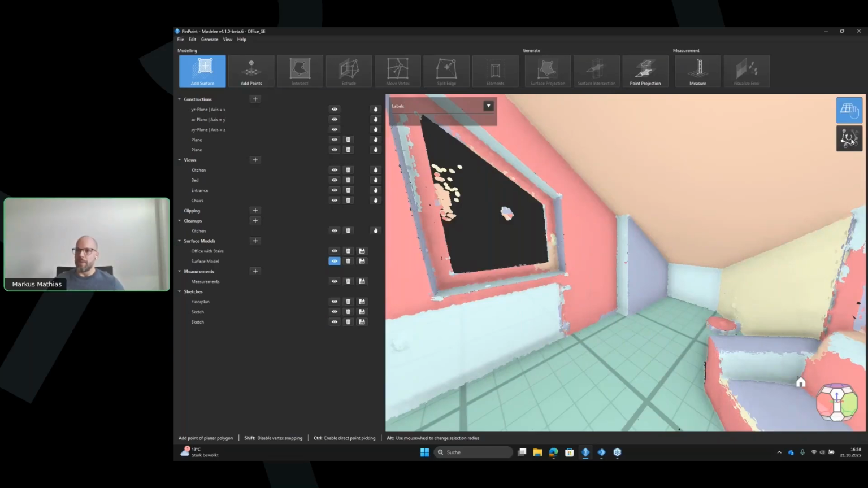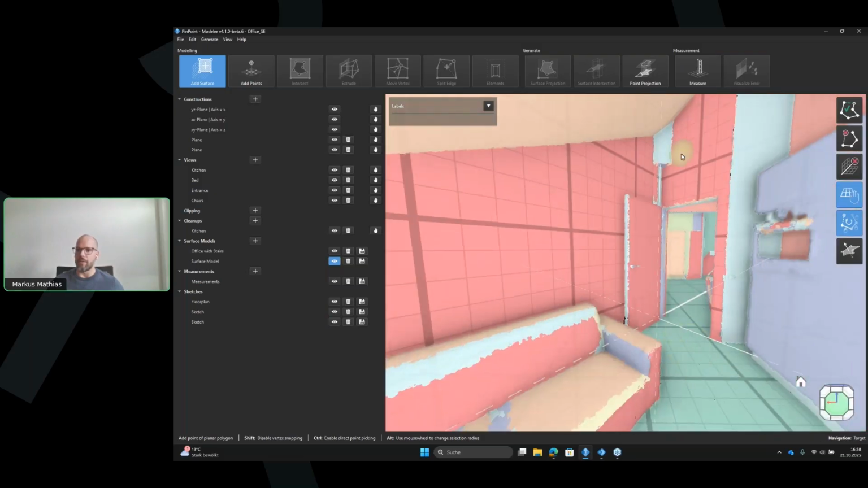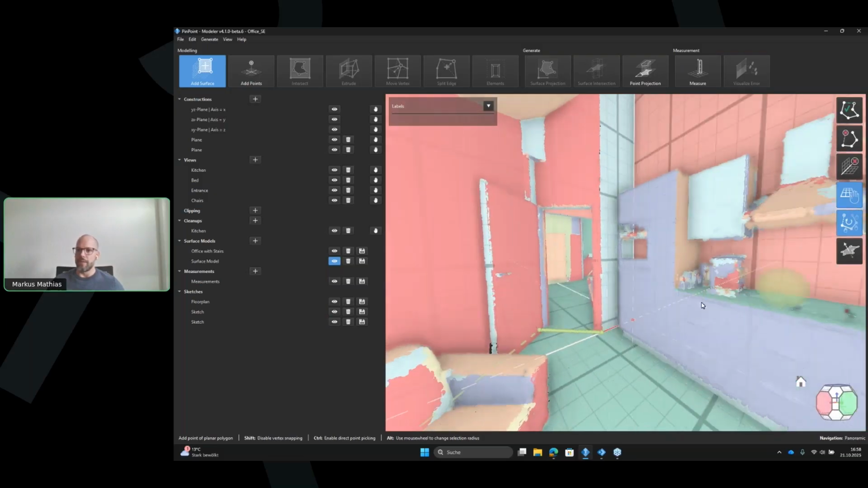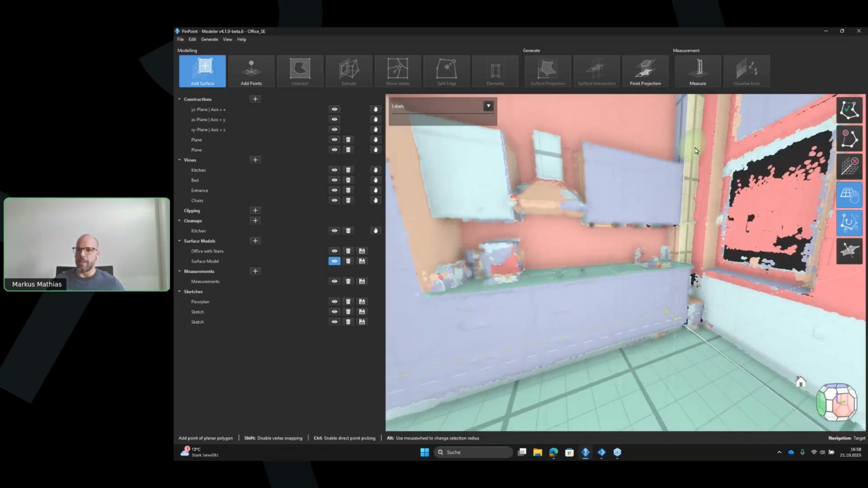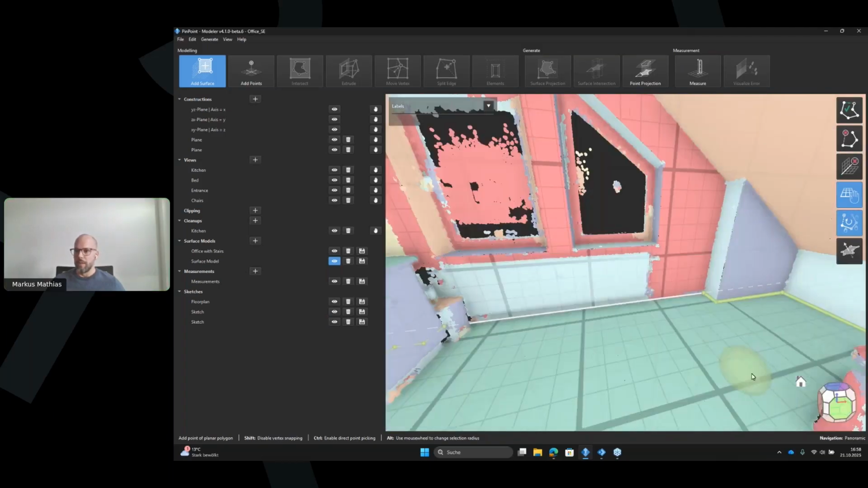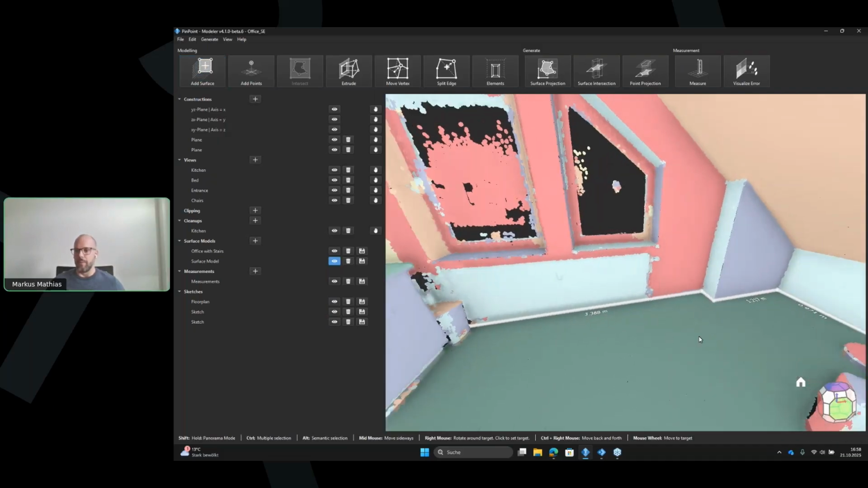I also hit this button, which means in order to define the outline of the floor, I just have to press on individual surfaces. So I just go once around and I press every single wall that I see. And as you can see on the bottom, it will draw a green line indicating the outline of the room. In the end, you just close it and you have captured the floor.